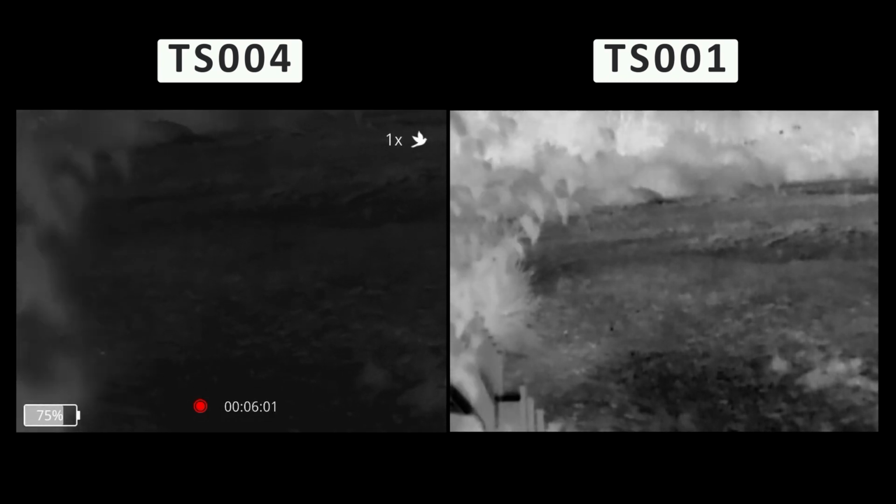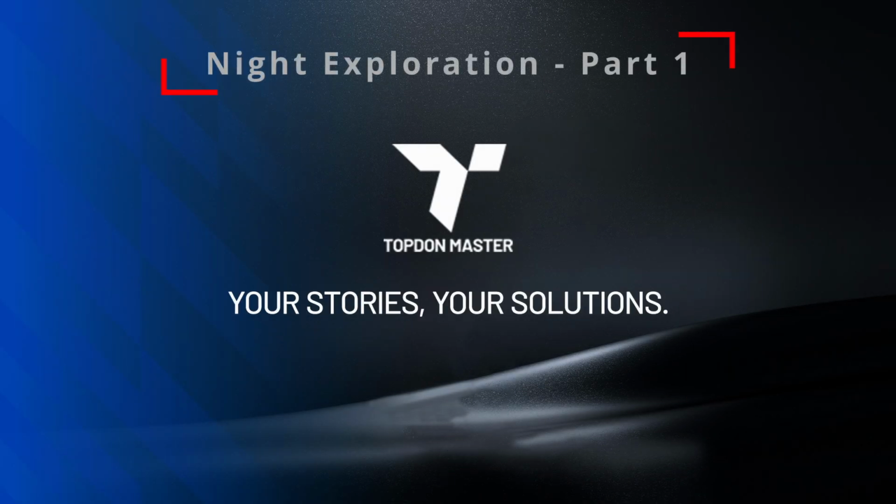Tonight's exploration revealed just how powerful thermal vision can be when paired with patience, silence and the right gear. We've seen the value of using red light for stealth, how well the TS004 performs compared to the TS001, and we managed to spot not just one, but two to three foxes moving across the field. This kind of real-world testing is what makes thermal imaging so fun. It turns the invisible into something we can clearly see, understand and track.